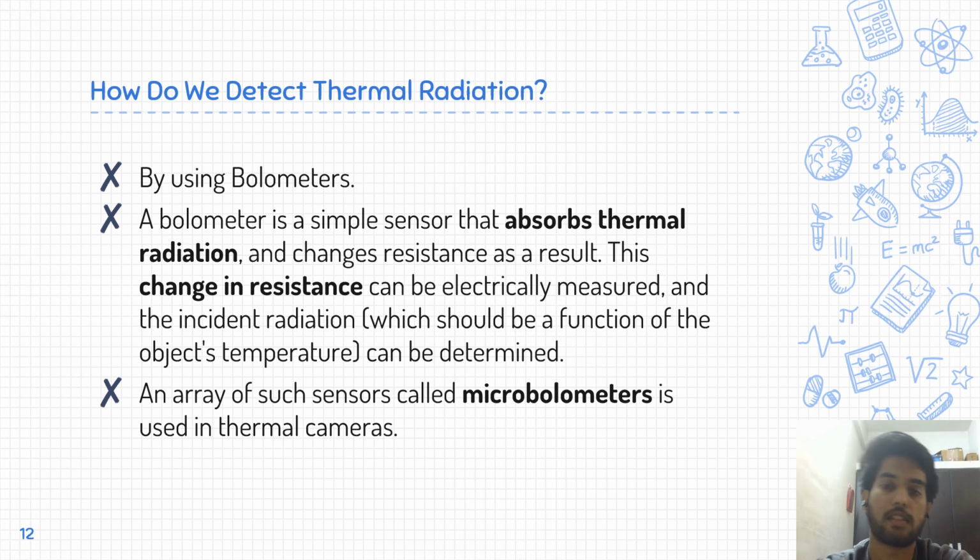So how do we detect this thermal radiation that is emitted by objects which have a certain temperature? This is done by using sensors called bolometers. A bolometer is a simple sensor that absorbs thermal radiation and changes resistance as a result.